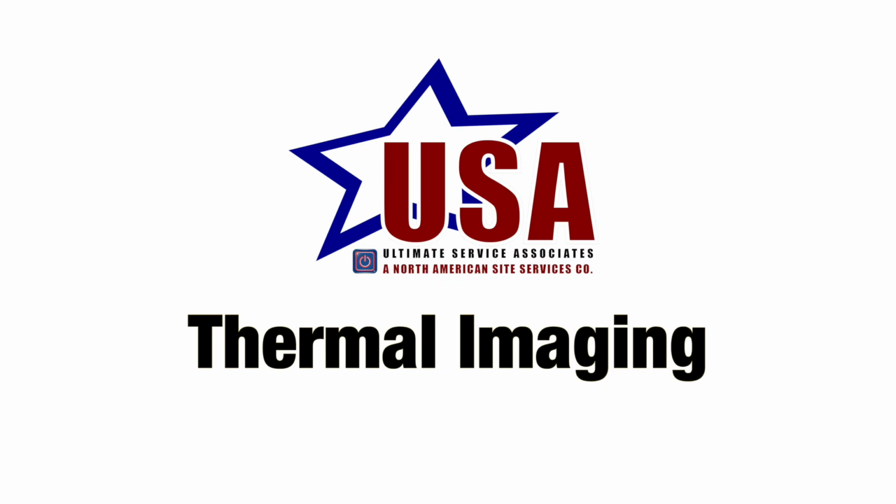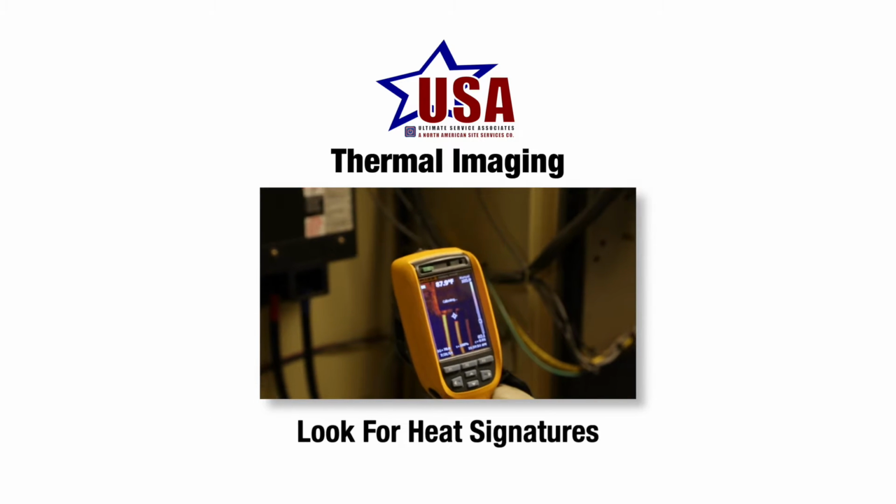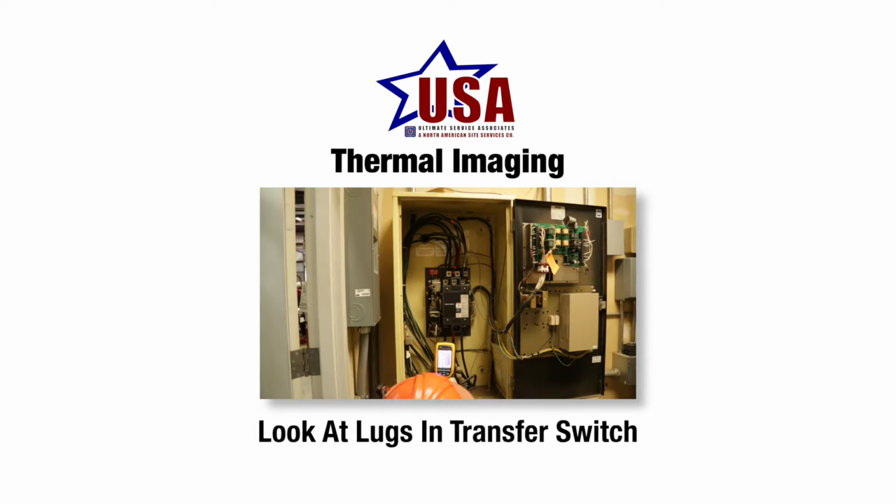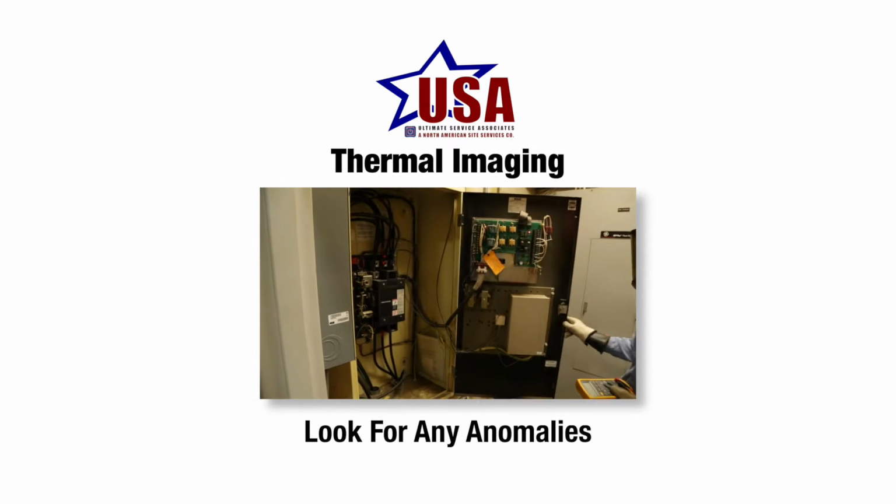Thermal imaging is a very important part of a planned maintenance program on generator sets and emergency transfer switches. There are many reasons to undertake thermal imaging. Look for heat signatures. Check for any type of loose connection that may generate heat. Look at normal lugs, emergency lugs, and load lugs in the transfer switch. Look for loose connections and any anomalies.